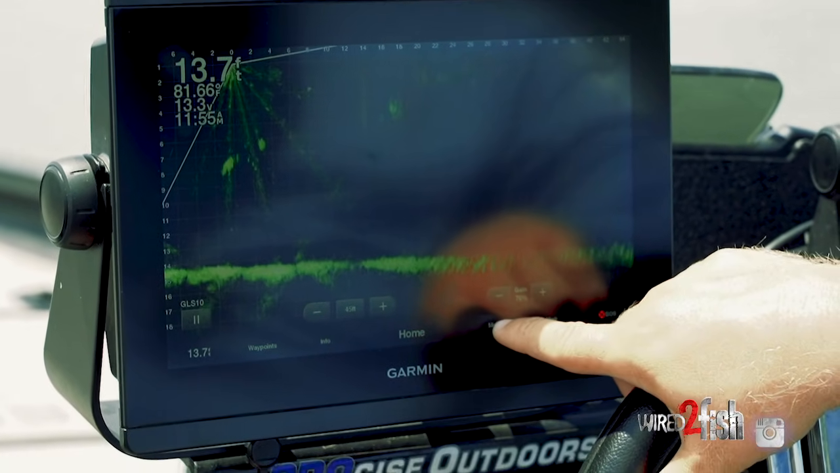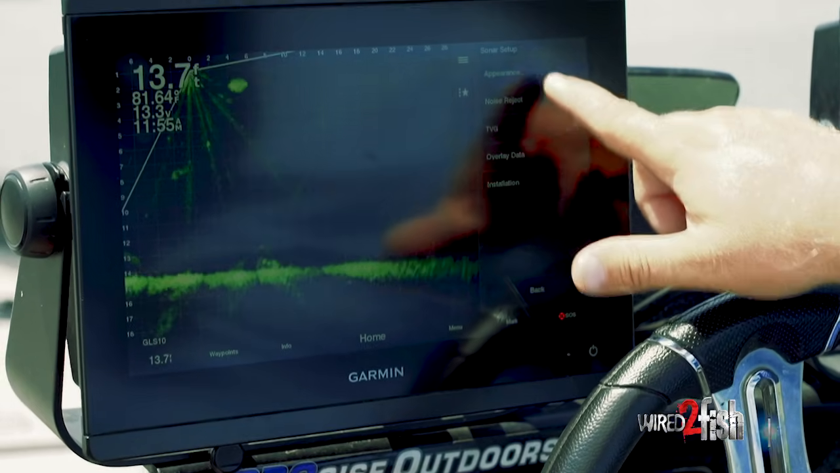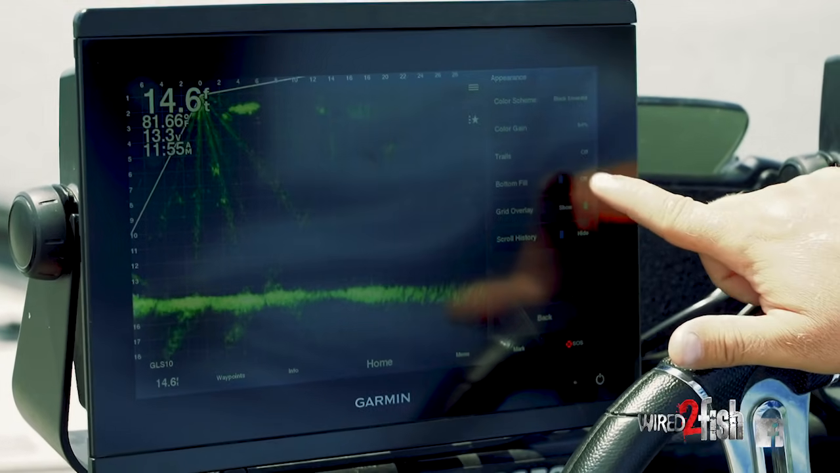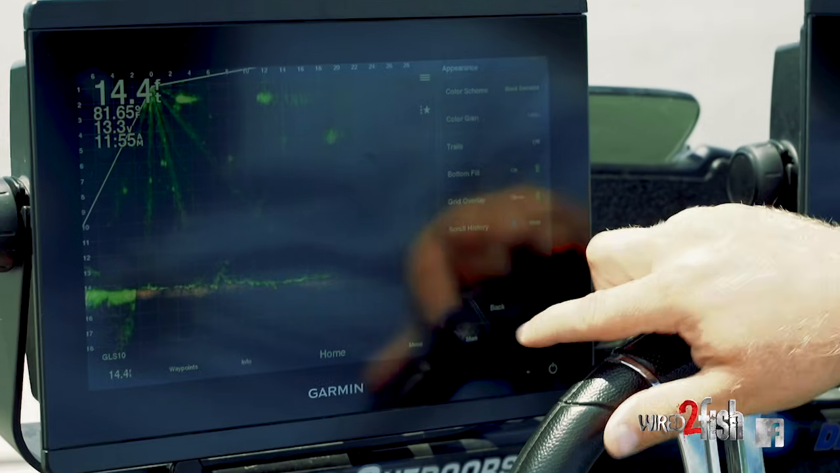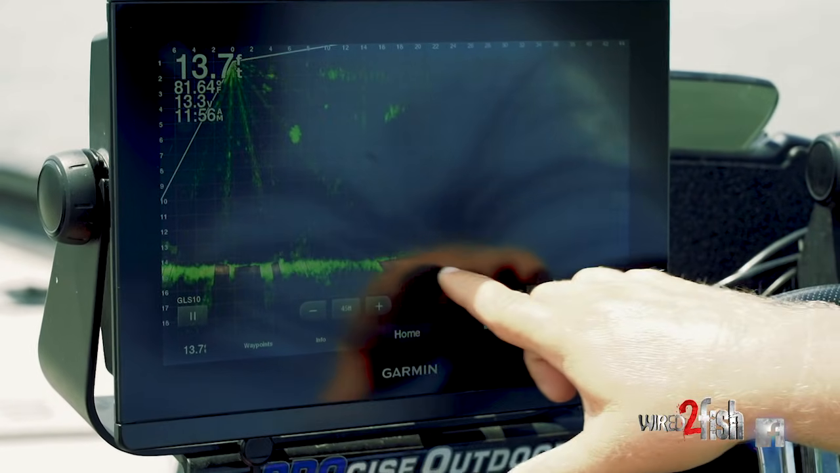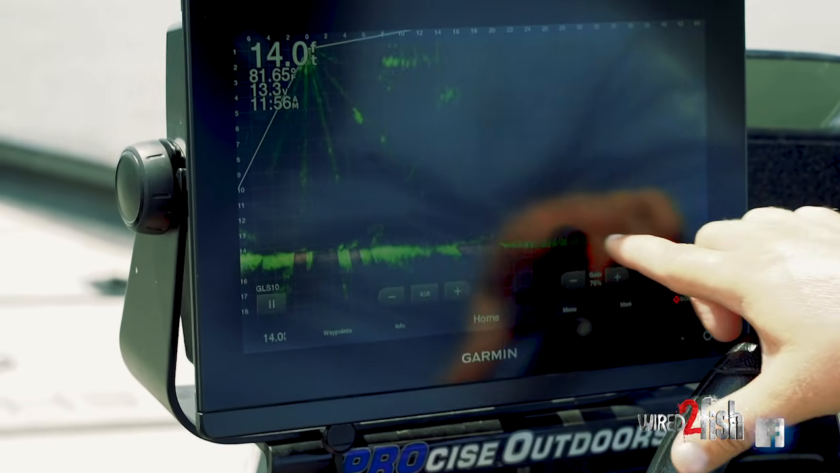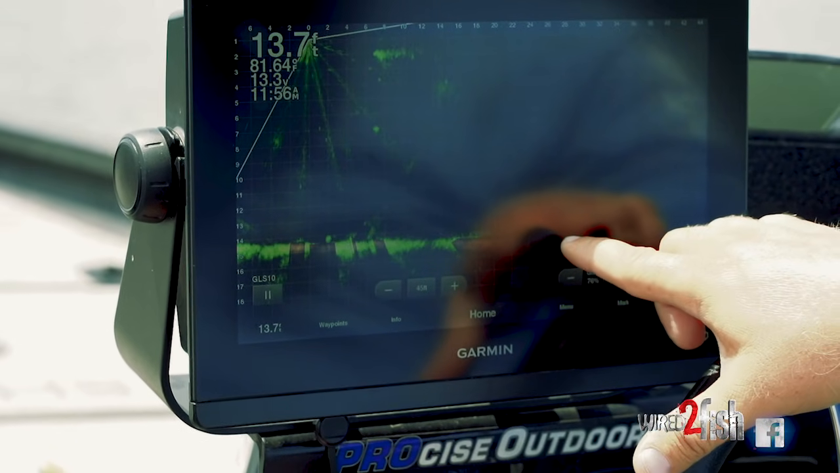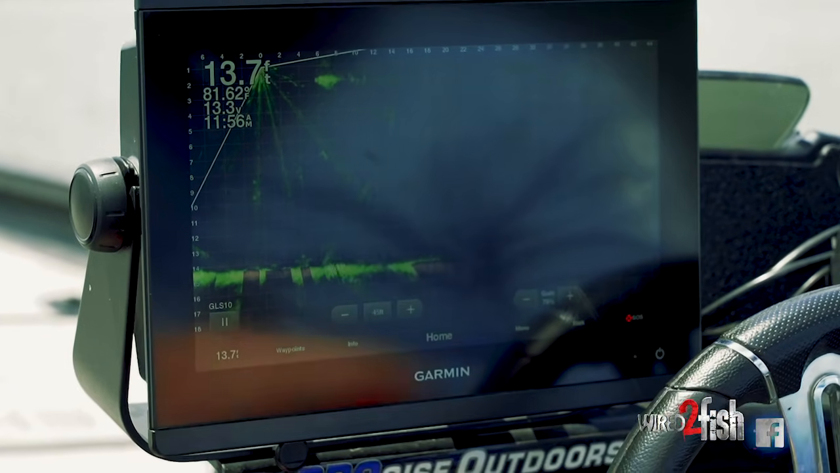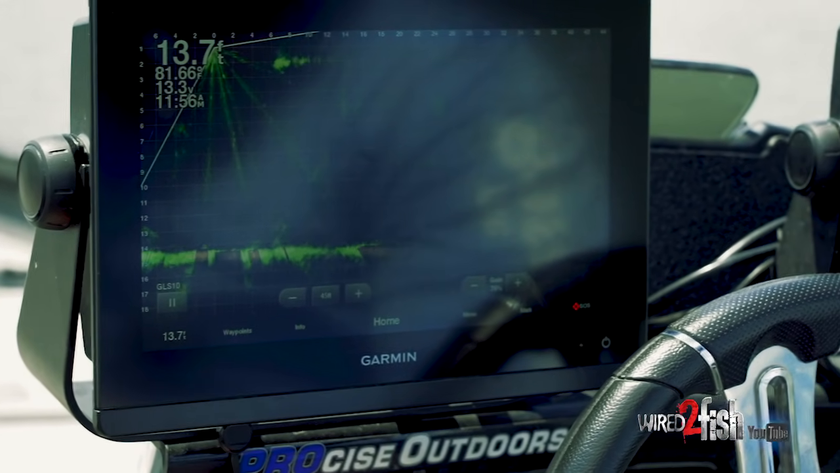So what you do is you go to menu, sonar setup, appearance, and I'm going to hit the bottom fill option and turn it on. And as you can see, the processor starts filtering out the bottom. There are a few oddities there, but if a big fish was cruising around here on the bottom, that fish would glow and it should show up. It gives you one extra tool to separate the fish from the bottom.